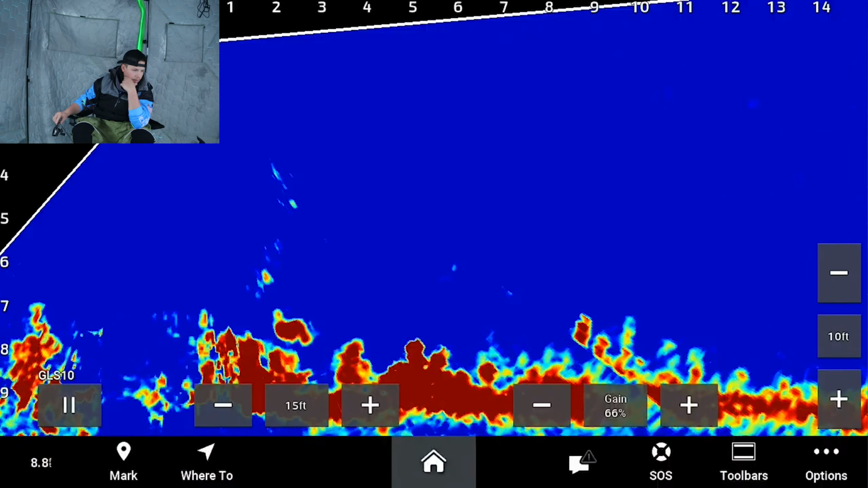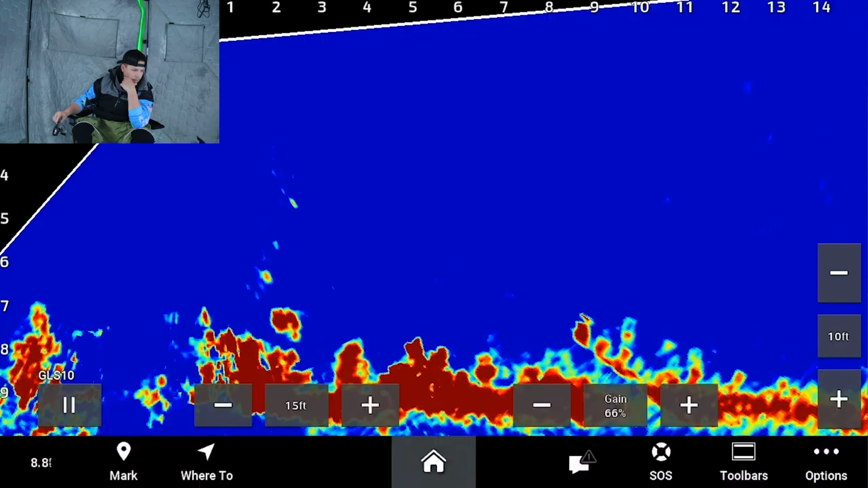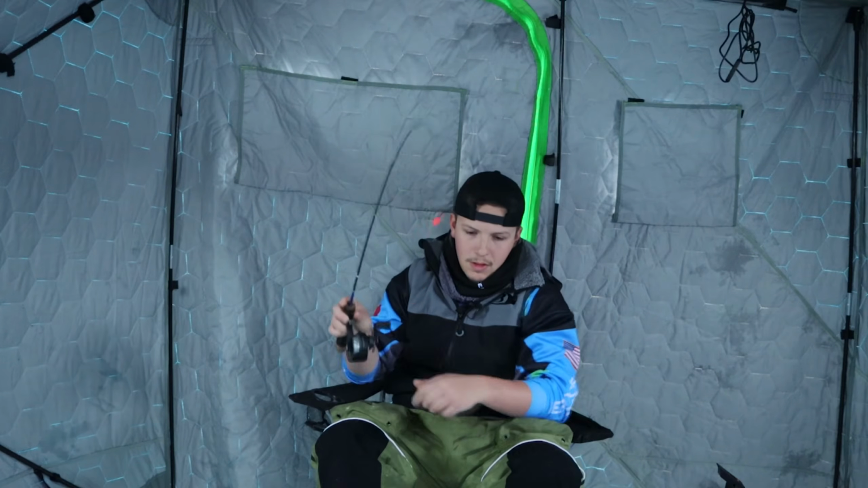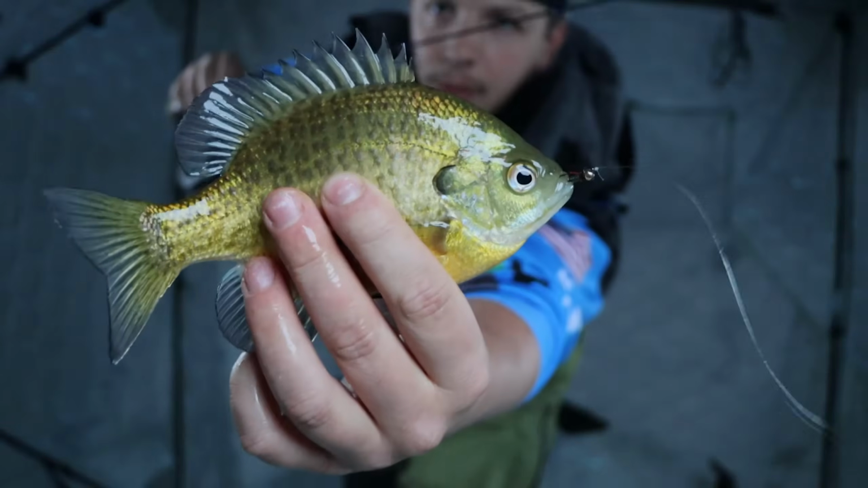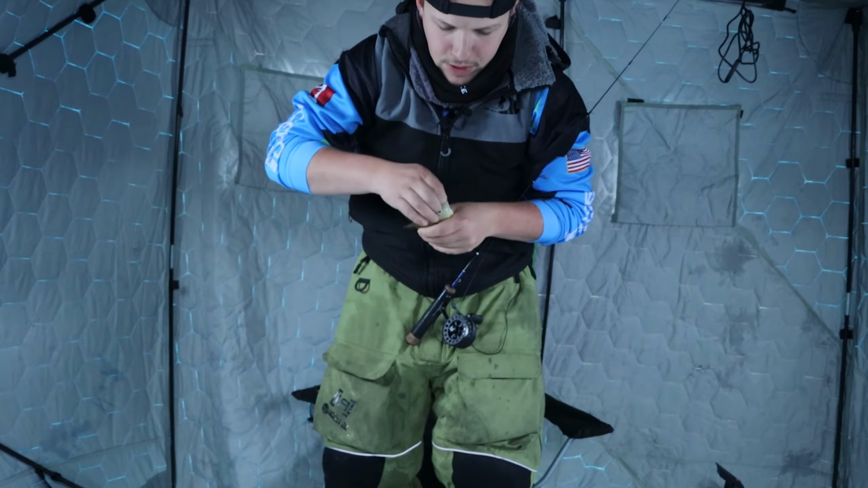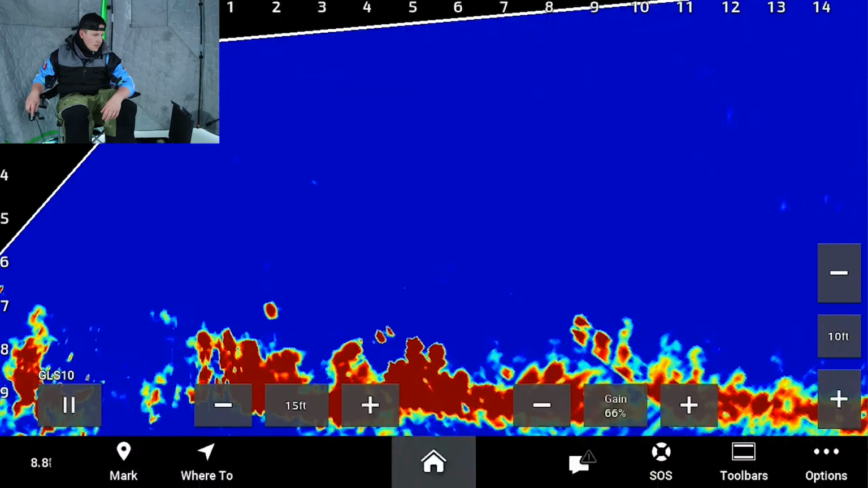Here we go. There we go. Ah, giant. Little baby. Probably gonna have to sort today. There's nice ones in here. I just missed a nice one and I already caught a nice one, so.